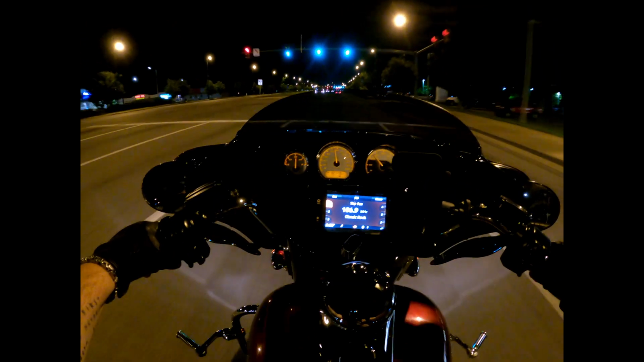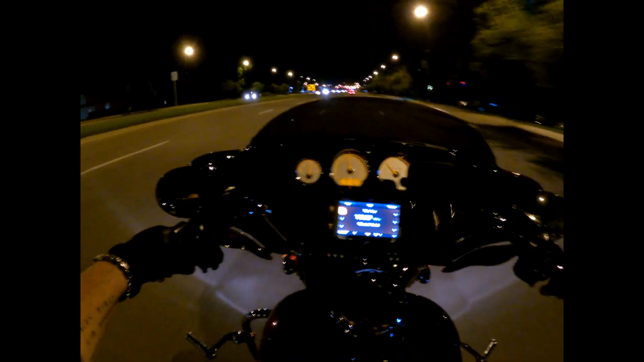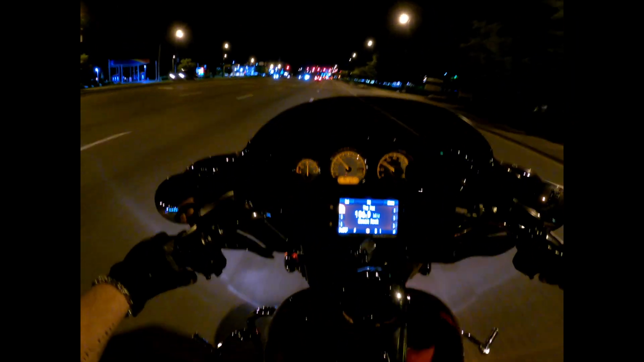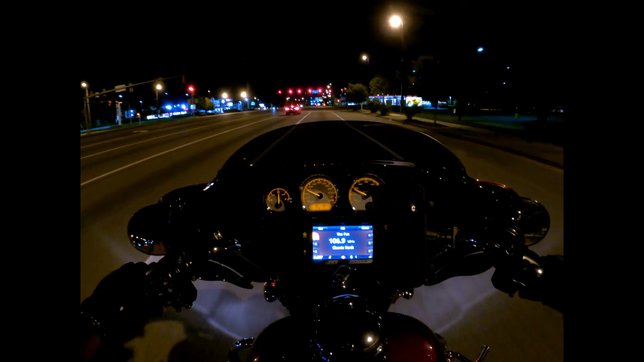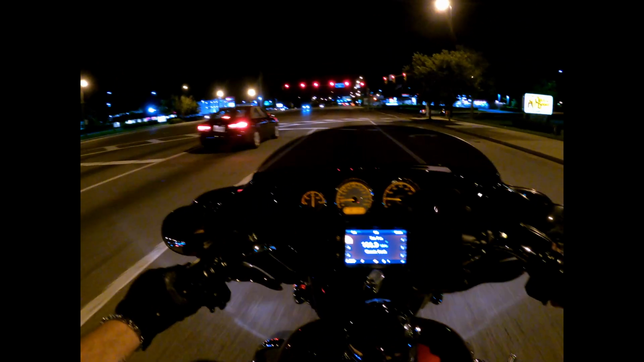So it's a little breezy tonight. Got like a storm front coming through, so I hope it's not too loud for you guys. I do believe I have wind reduction on. Christ, I hope so. Probably gonna take the interstate up to this place.